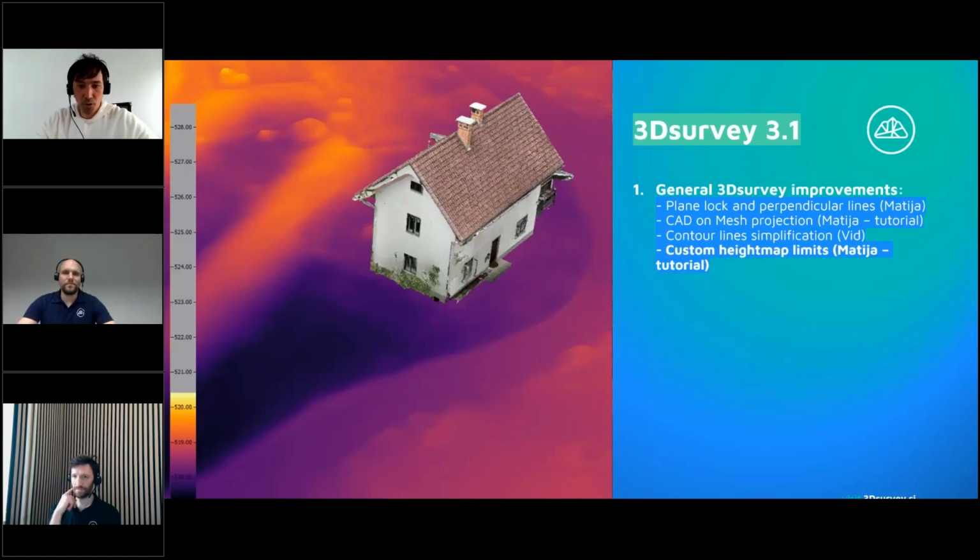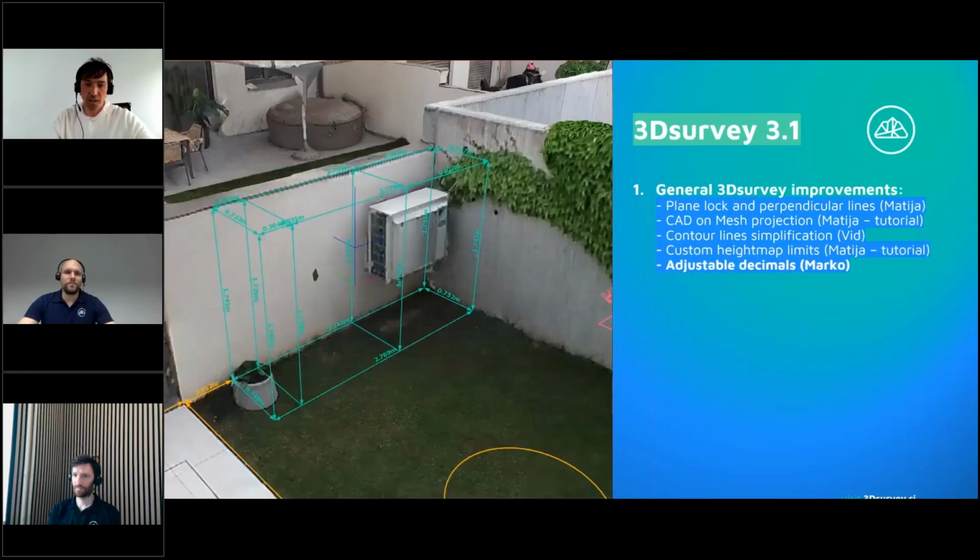Then number 4, improvement of general 3D survey: custom height map limits. So finally, you're now able to set the height map scale to a specific range. Mattia will show how it looks, a super useful feature also for visualization and all the rest.